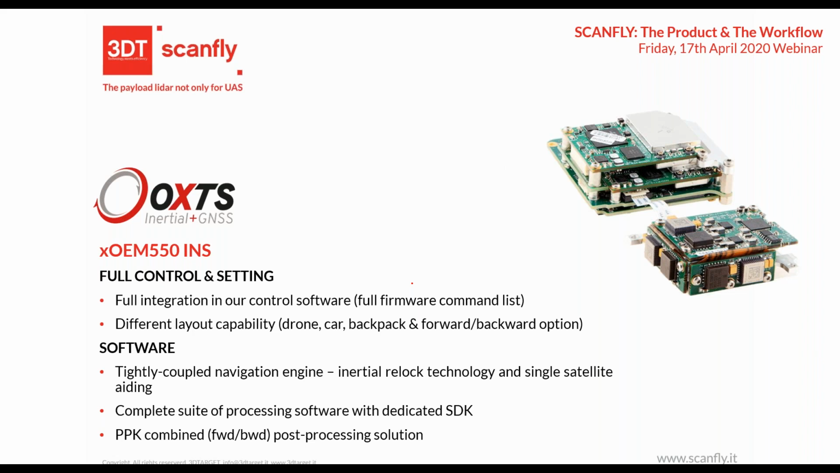Even on the software side, OxTS provides a very good tightly coupled navigation engine, and with the well-known GX/IX technology, as soon as you have GNSS loss, for example under a tunnel, when you come back to an open sky situation, you will have a fast relock, and even with very few satellites, it's a really useful tool.